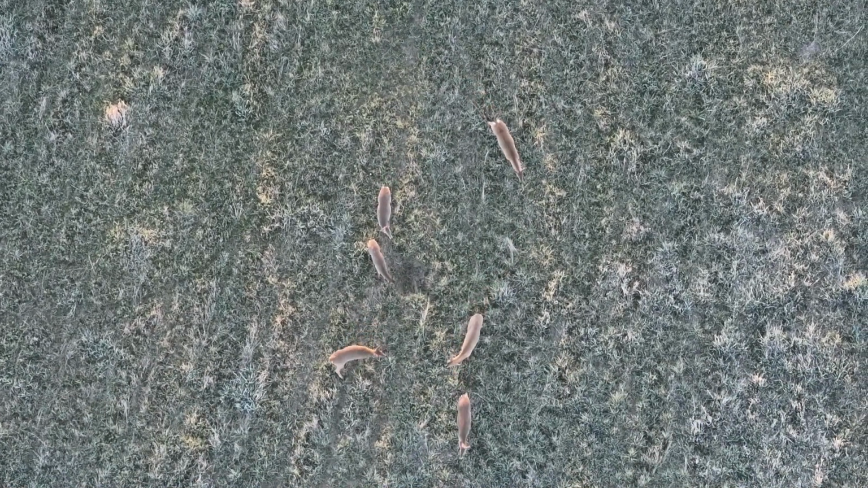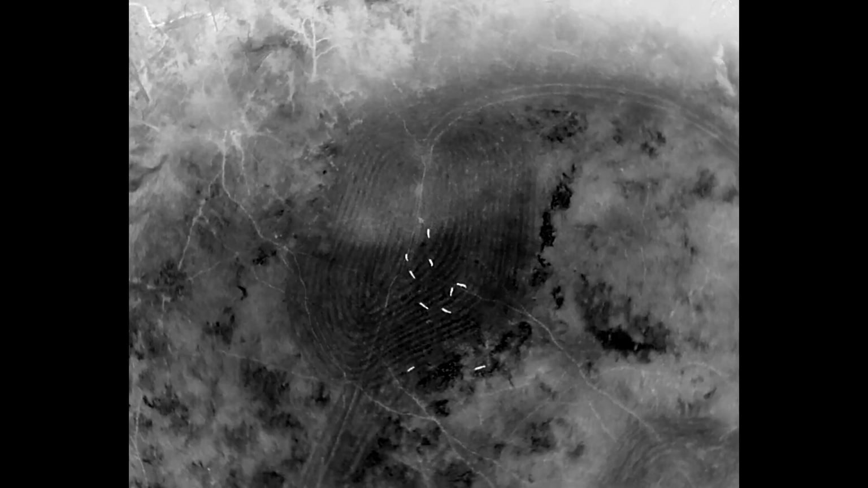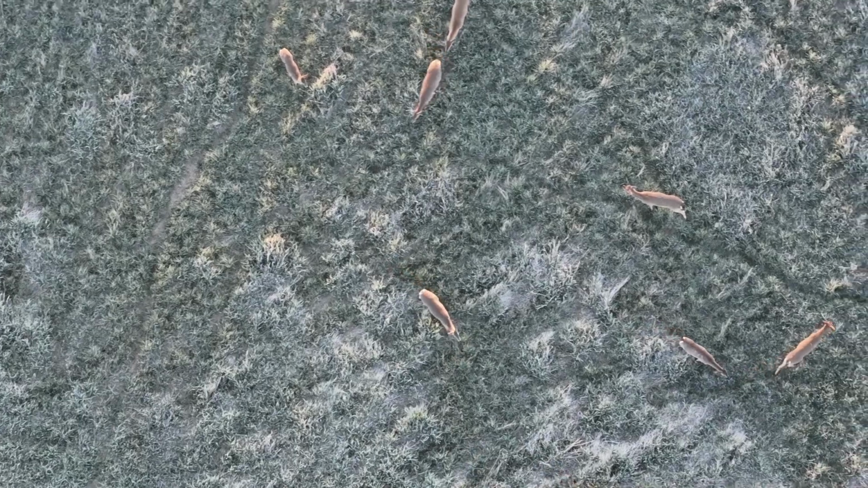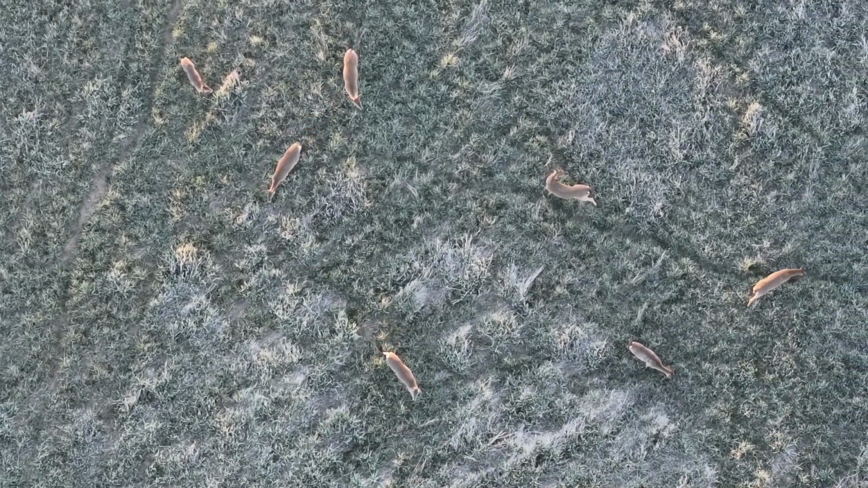A little bit of poking around, a little bit of posturing by these animals. Remember that original video with the mineral lick? I think we had 5 or 6 bucks at the mineral lick. So I'm directly above them, just kind of observing them. And this is kind of like the rotation here. Now they're going, looks to be counterclockwise in their rotation.